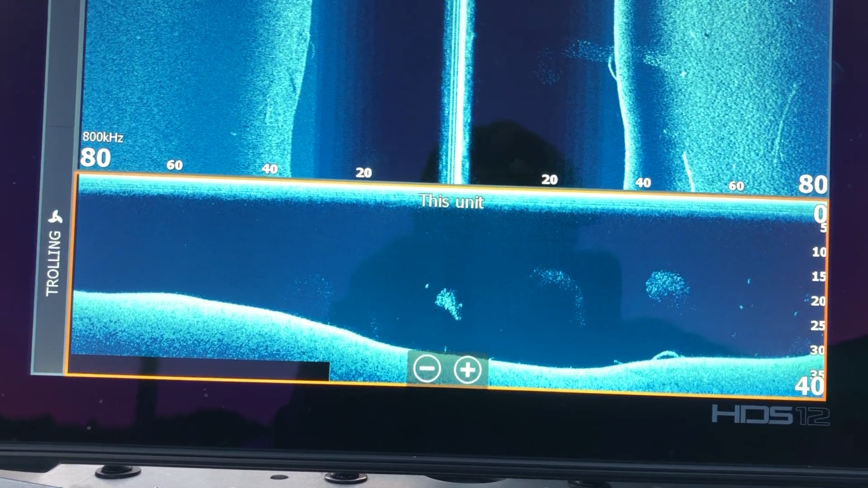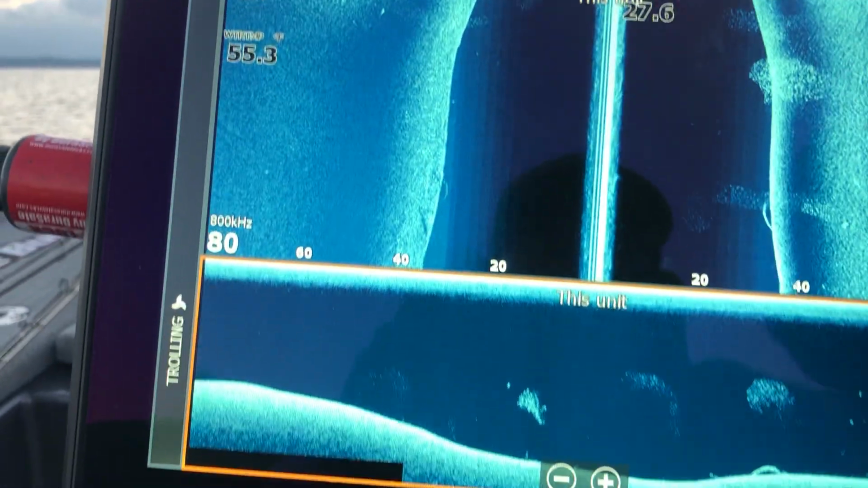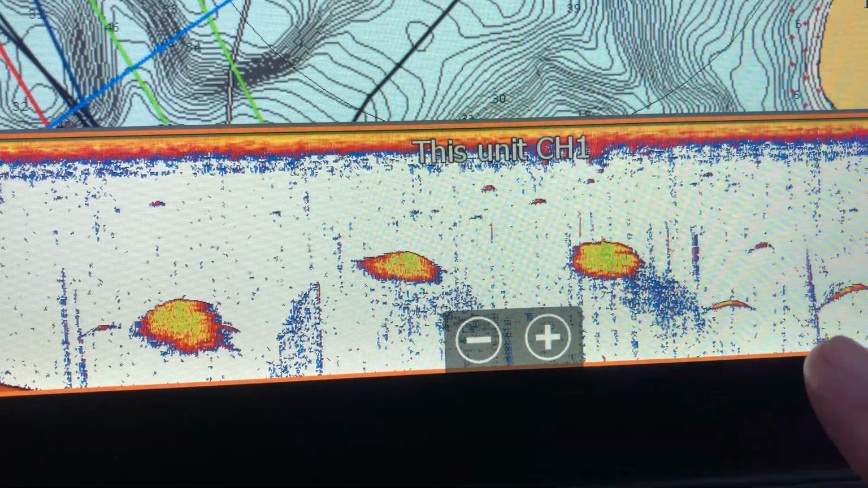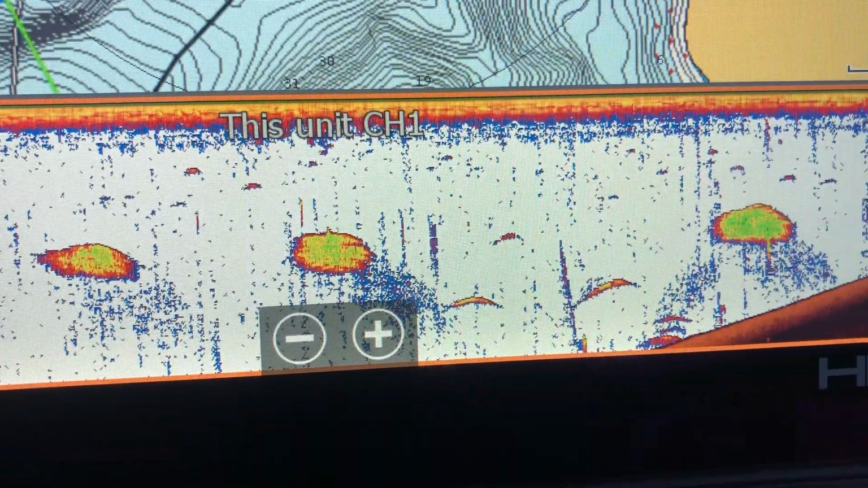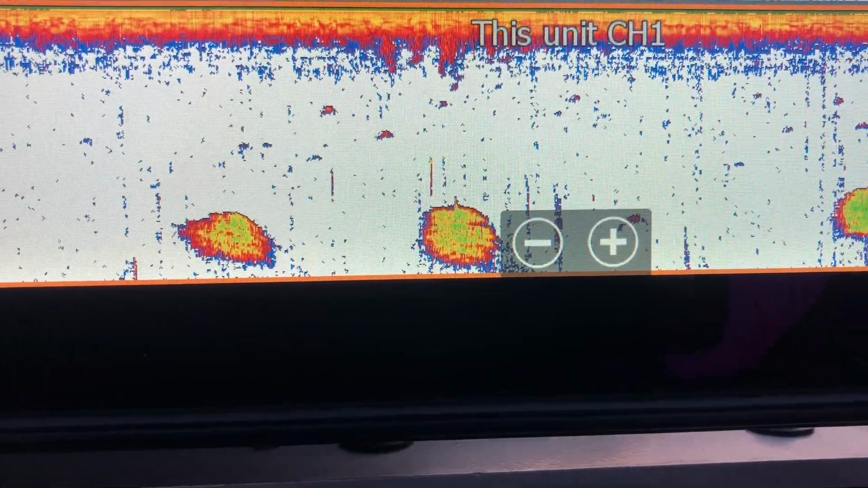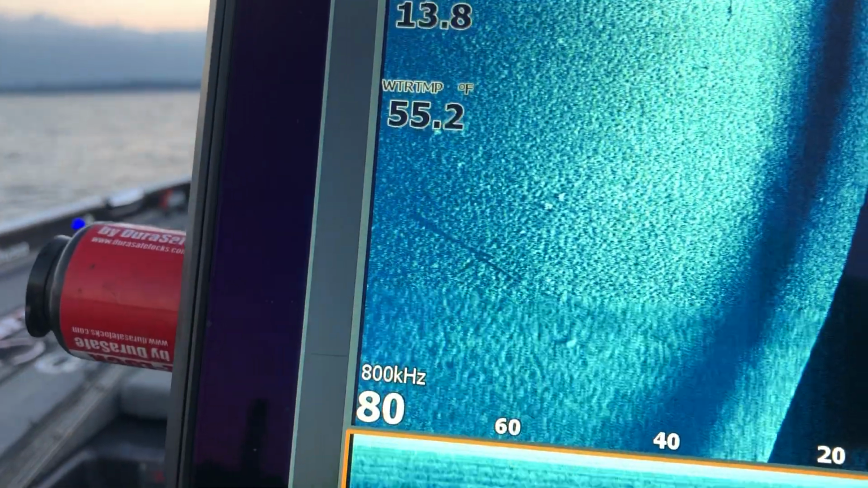You can see, let me go back to this, that's all the bait there. That's what it looks like on the side scan. You can actually see it out to the side a little bit here. Go back over here real quick. That's the 2D, what it looks like. That's a fish. That's a fish there too. That's a piece of timber right here. It sticks straight up. That's this piece right there. There's a lay down over there.